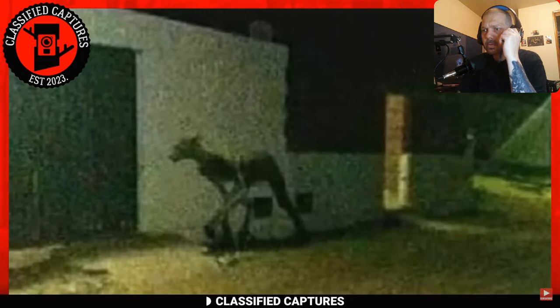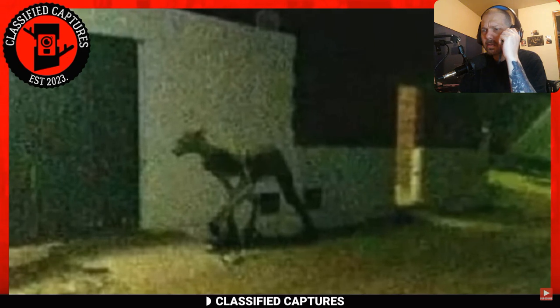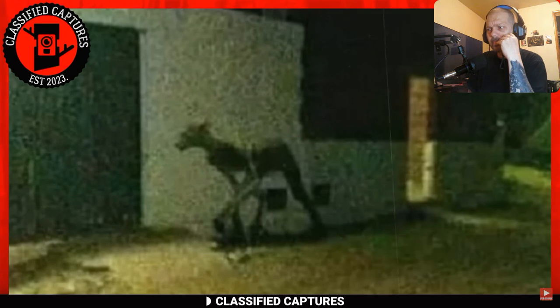Now, let's talk about its legs, creepy as can be. The hind legs resemble something almost human, but with dog-like features. And the front legs? Well, they're just hanging there, suspended in the air. Strange, huh?